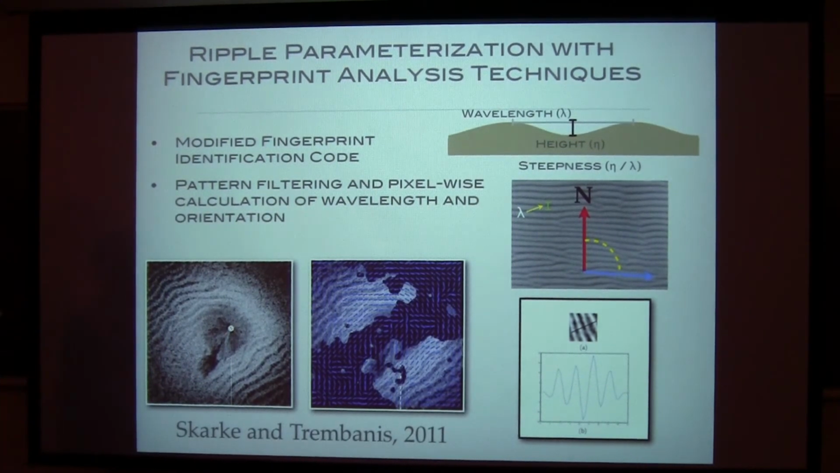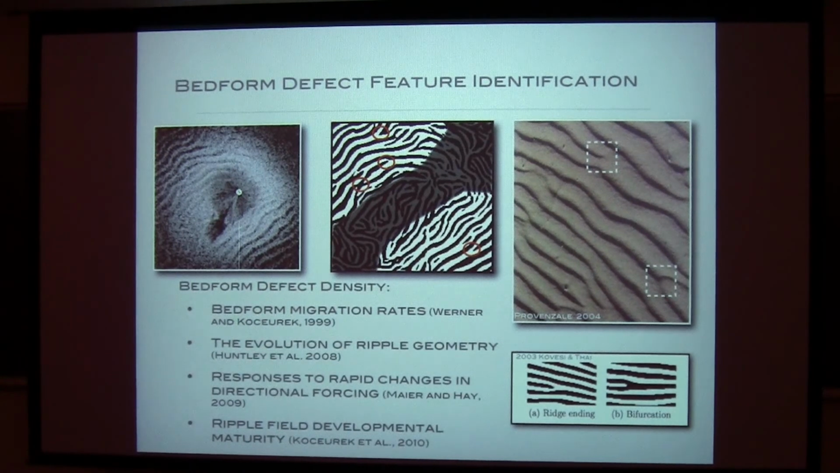Well, we sort of can. We can look at shadow, or we can use bathymetry and try to get the height. And from a hydrodynamic standpoint, it's really the steepness, some measure of the ratio of the height to the wavelength, that determines the hydrodynamic roughness. And so what we do is we borrowed and modified some fingerprint identification code that has a number of benefits, and if anybody's interested, I can provide a lot more details.